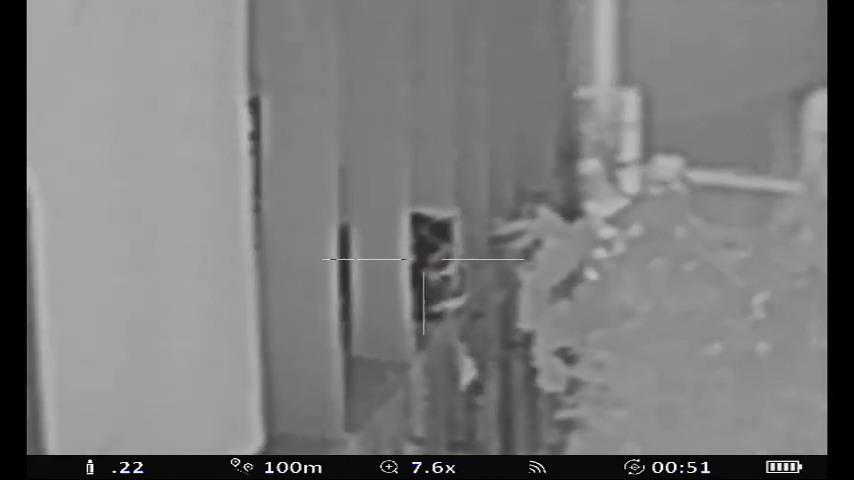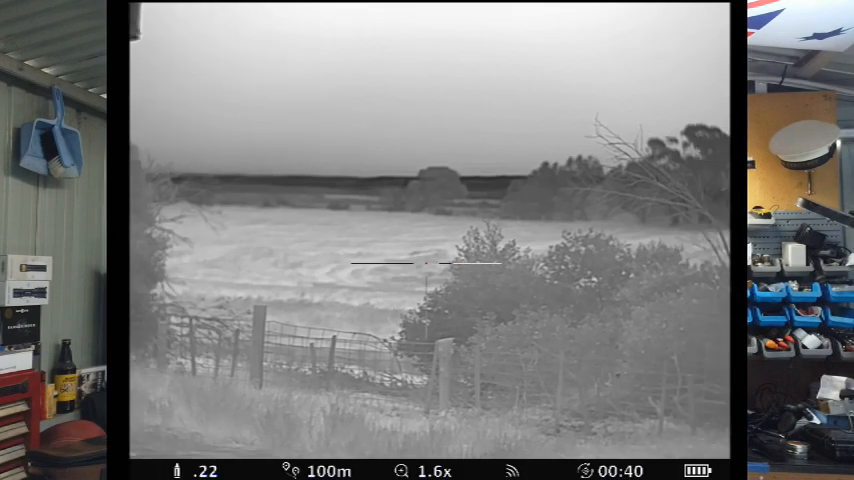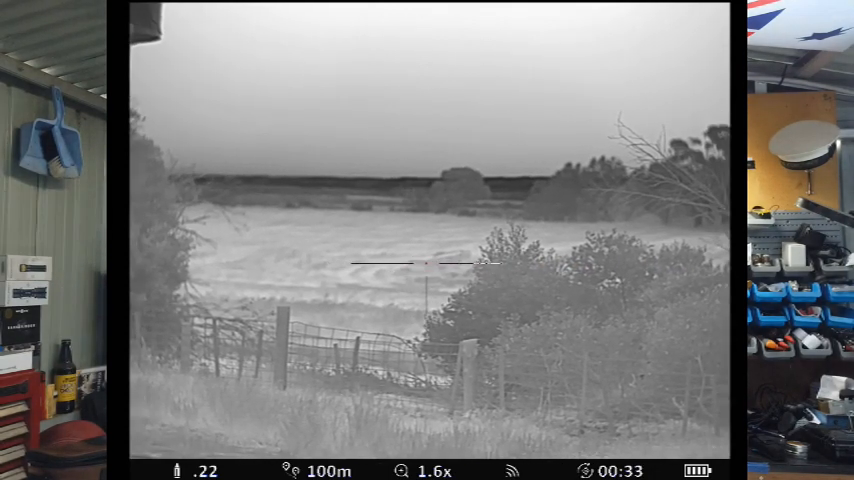Considering the functions and what it does, I found it to be very light and also fairly compact. The image. I cannot fault the image on the minimum zoom. It was absolutely crystal clear once you actually got in there and focused it to the correct image. However, as soon as you start to zoom in, as I said, it starts to pixelate. That is just a natural occurrence when you're using digital images.